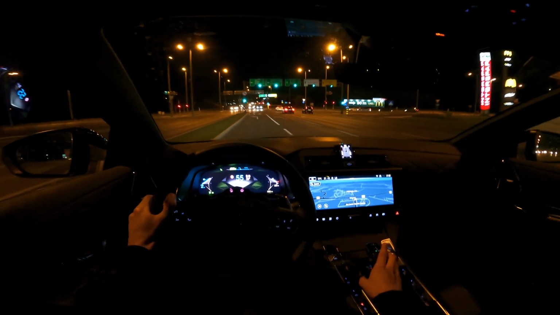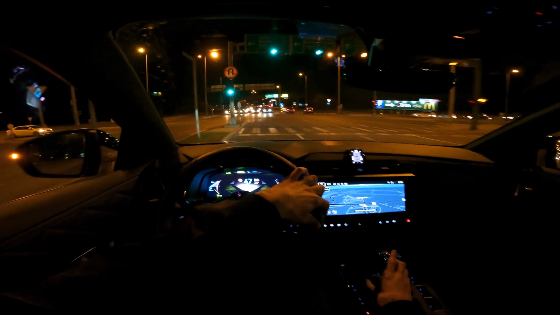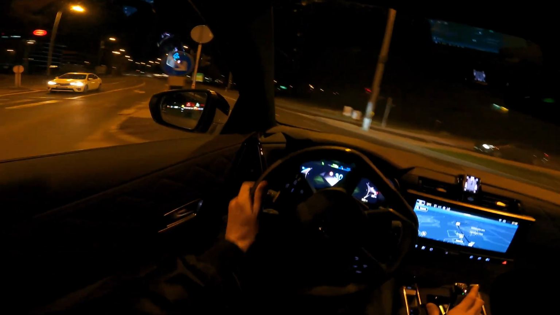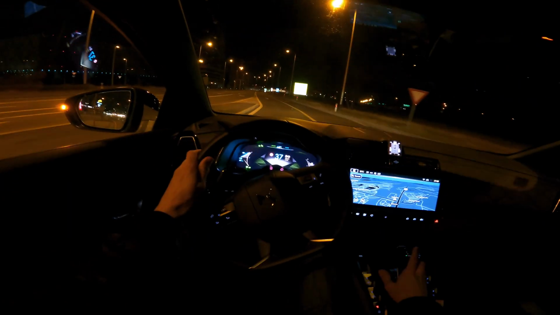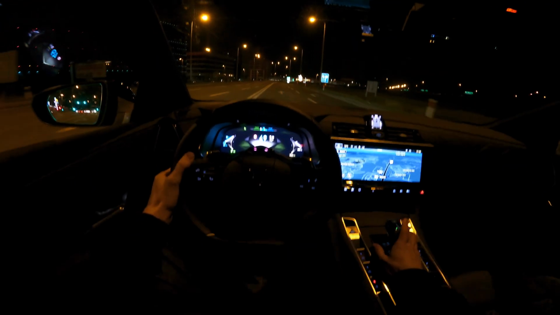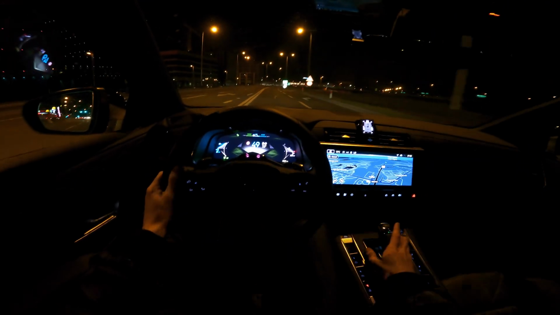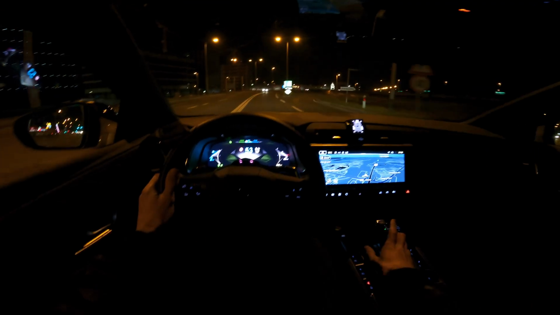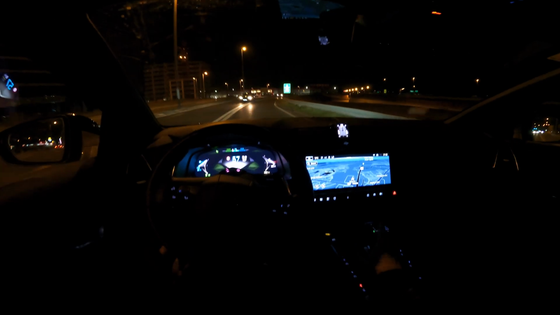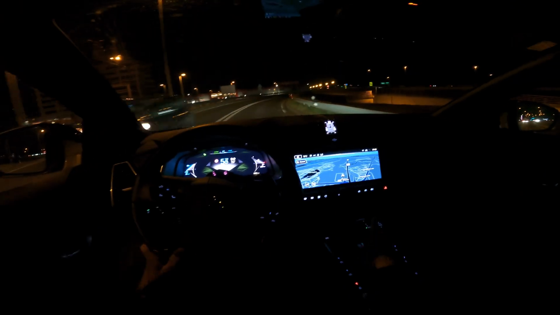Yeah, these headlights are definitely, I think, too strong. Let me just see here if I'm... No, actually the long beam is not on, but I just thought it was on. I guess it's automatic.